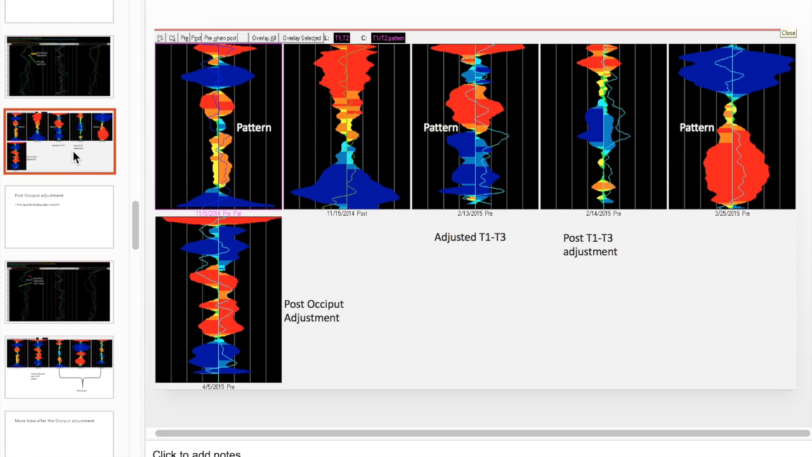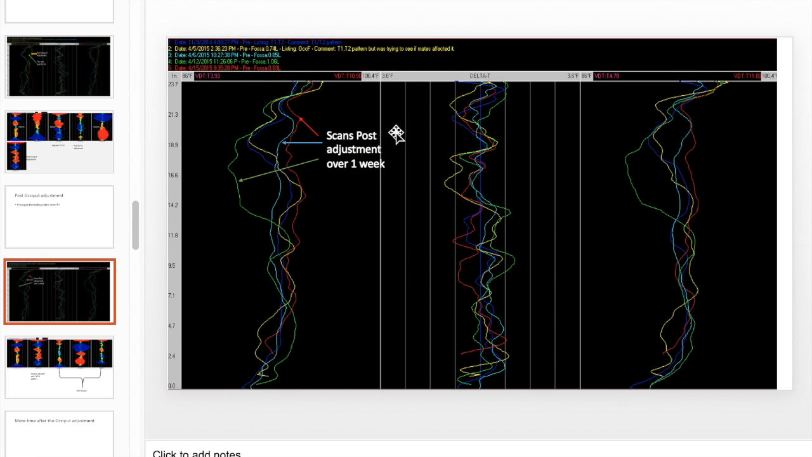On 4/5, so I don't get confused, 4/5 is the post occiput adjustment. Okay. So the yellow one is post occiput adjustment. And then 4/6 is that light blue one. That one I thought was a little bit different than the yellow one, so I left it alone. And then 4/12 is a green one, and that one was different. So I was like, oh, okay, maybe some stuff is changing here.